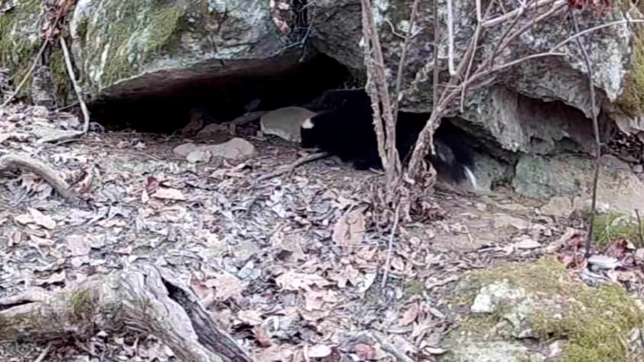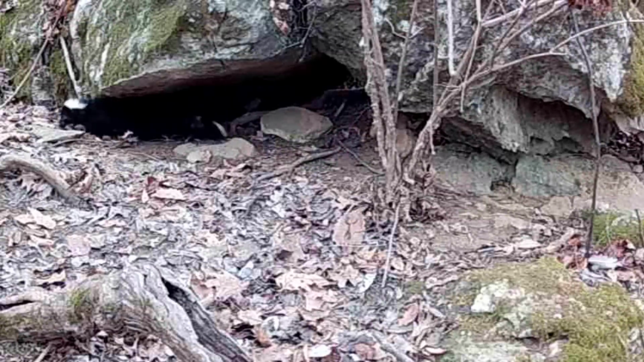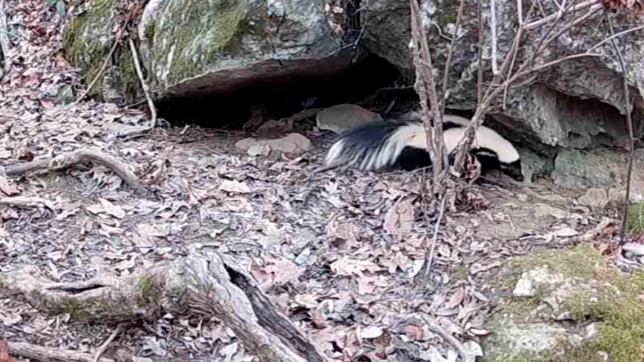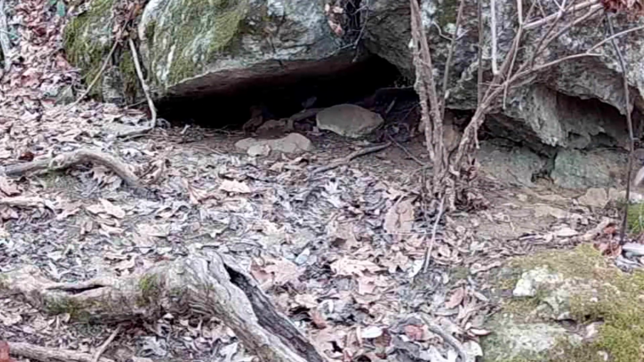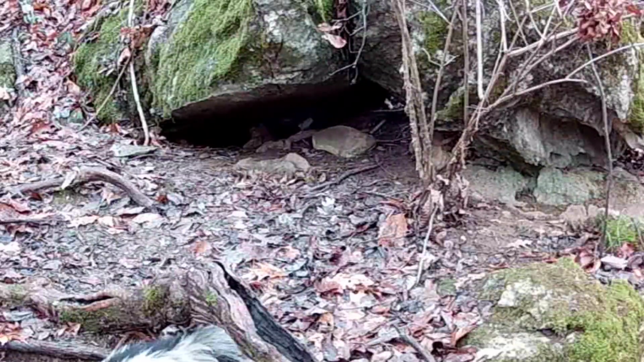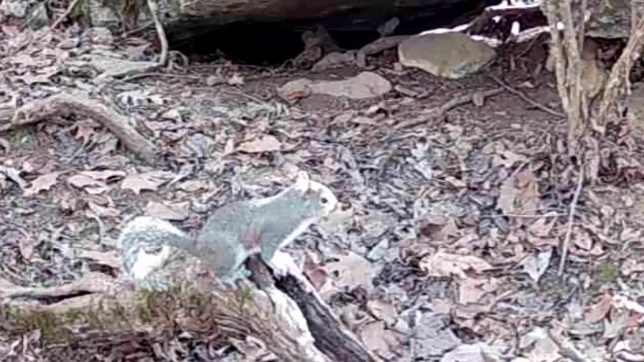And during the day, another rare treat. Skunk. That looks like Flat Top right there. All kinds of skunks. I can't even name them anymore. There's so many of them coming and going during the day. But the regulars are still here.